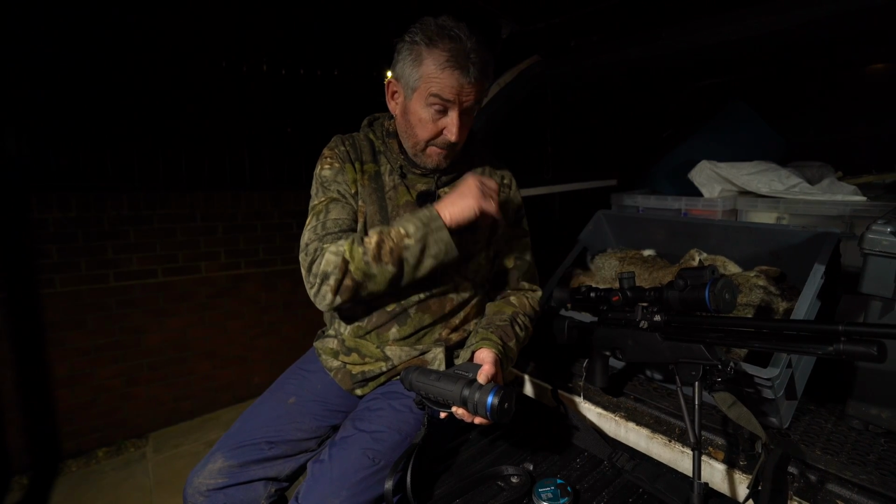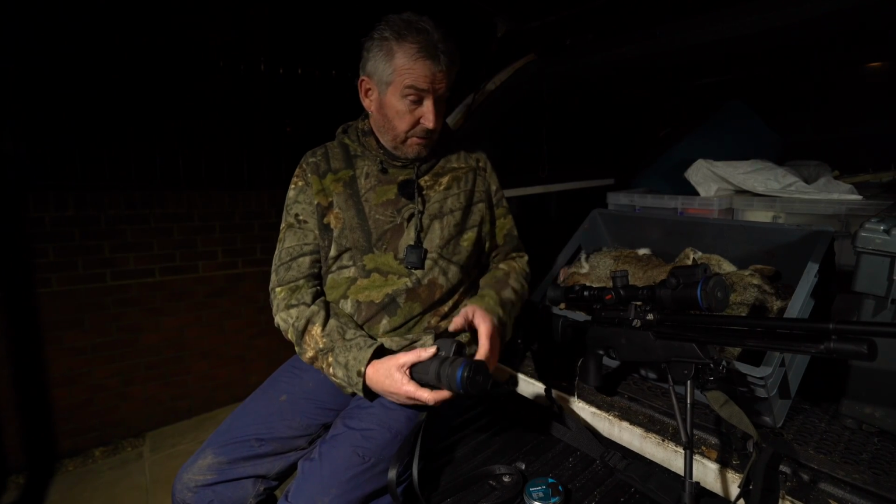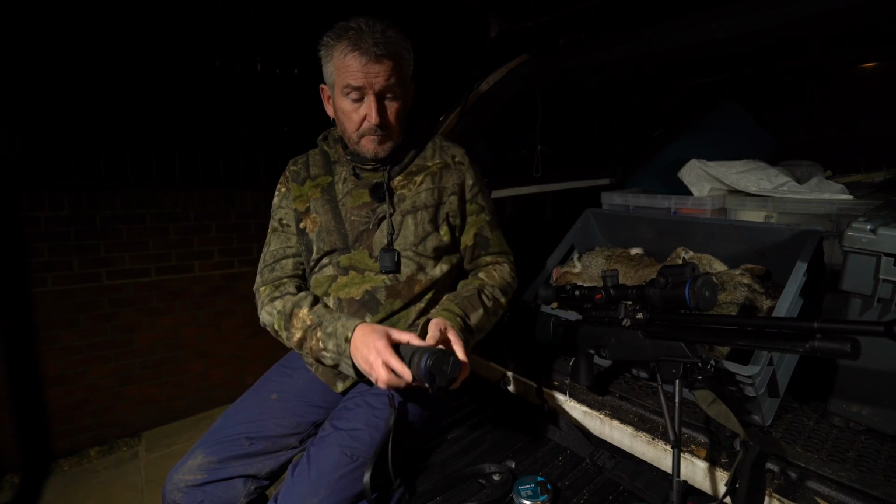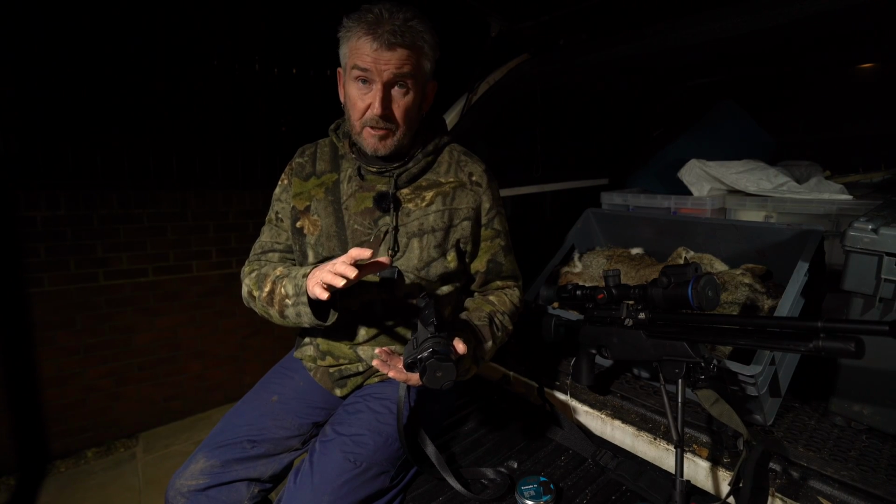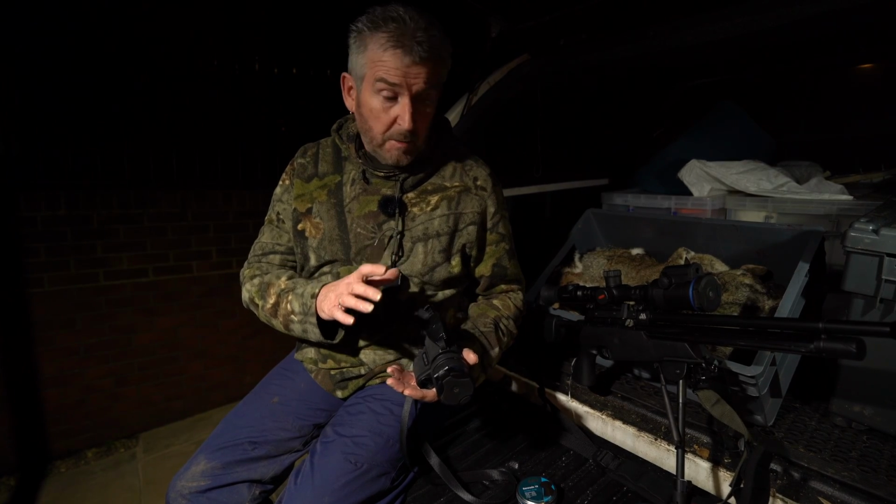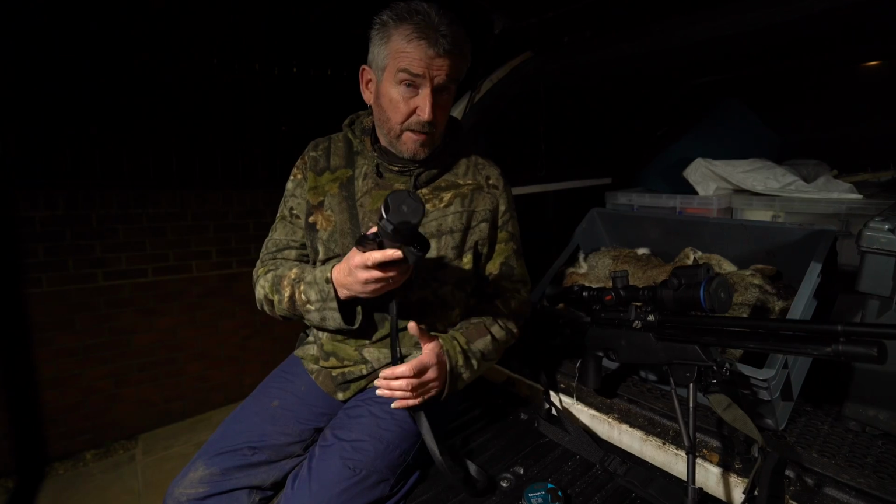The Duo has a double battery system. It's got a built-in one, and it's also got an extra one in the top which fits in there. Excellent bits of kit, both top end of the range. Obviously that comes at a cost, and that cost is a lot of money, but they do a lot of a job. As I've said before, it's not what it costs, it's what you get for your money, and you do get a lot with this.